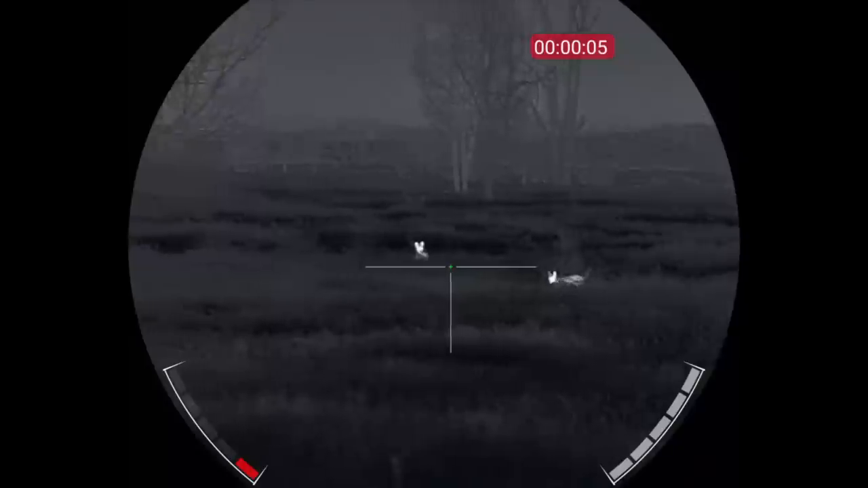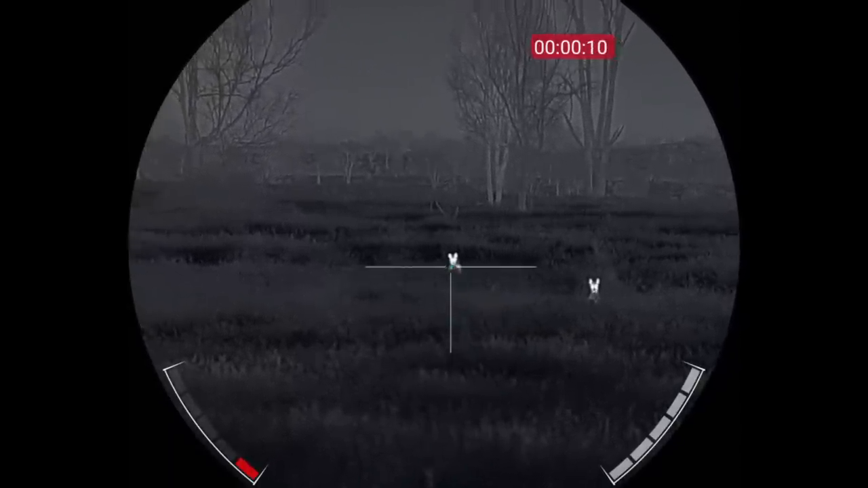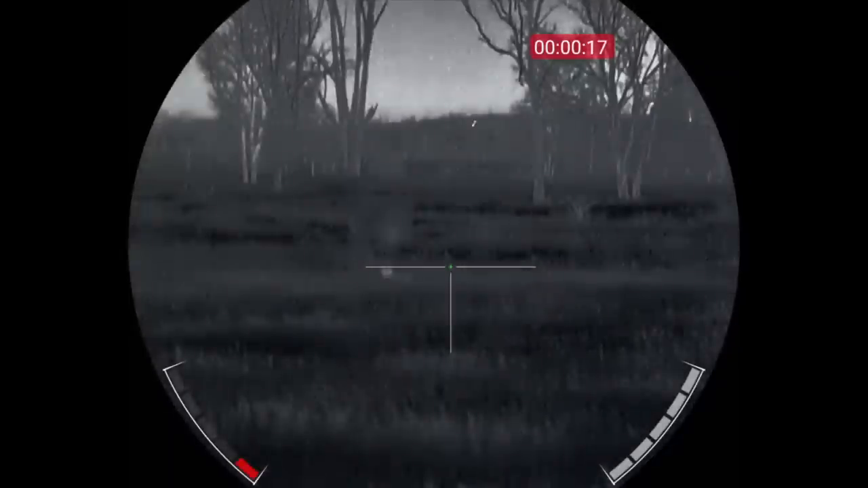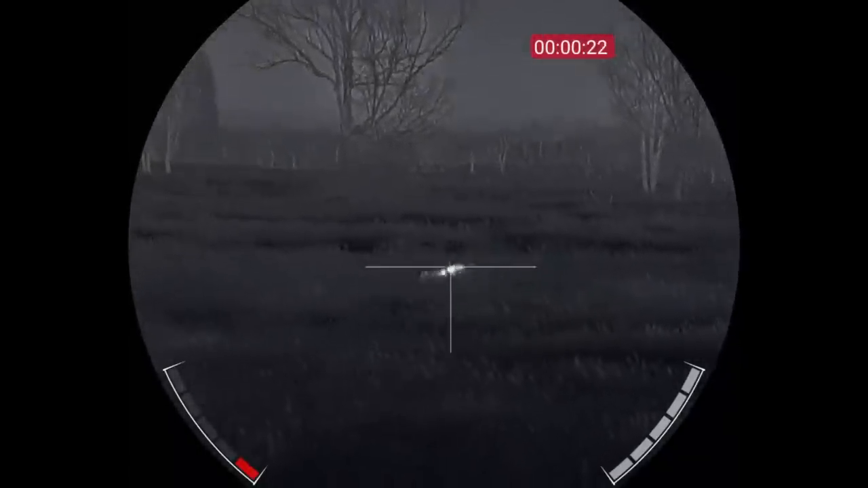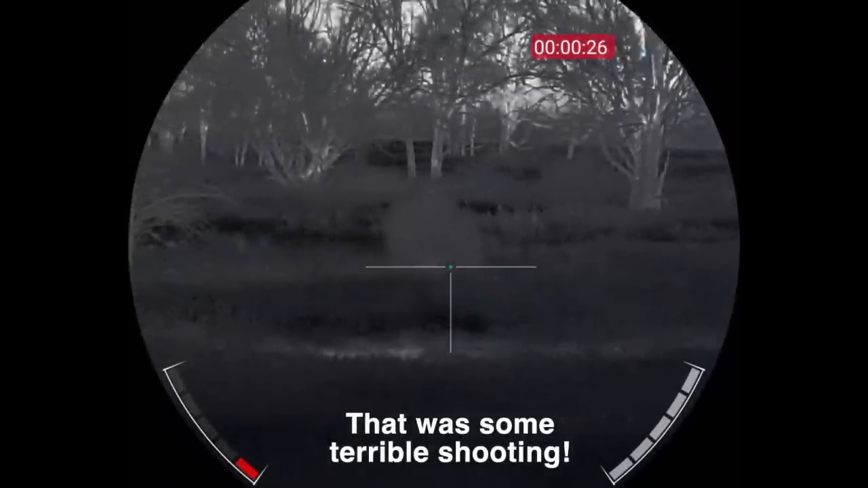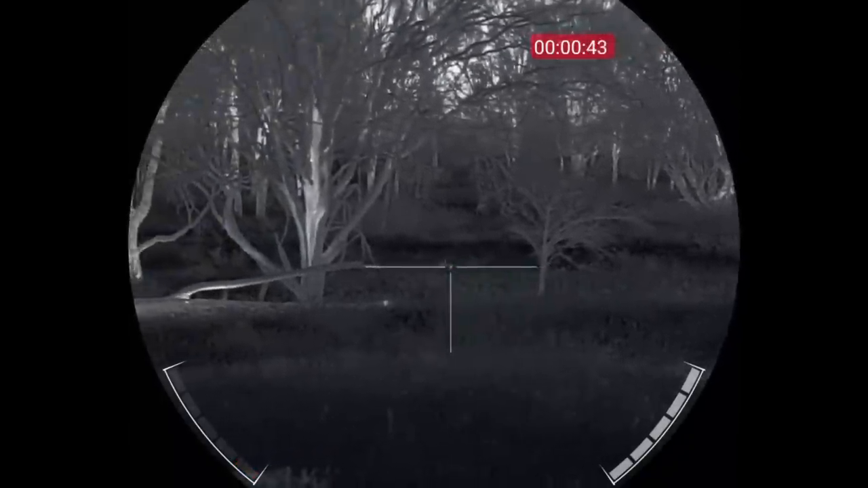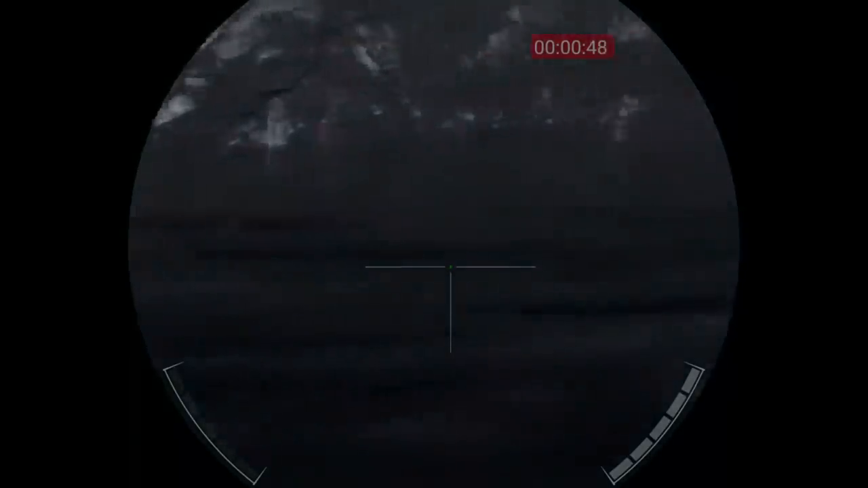The far right of the two. Okay. 3, 2, 1. Get this close one, Josh, quick. Go again, he's still there. Quick, quick. I think he's down.